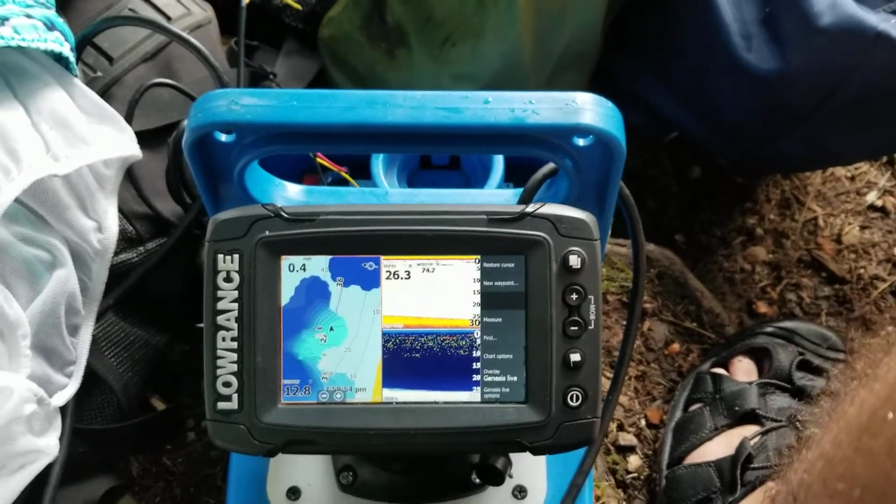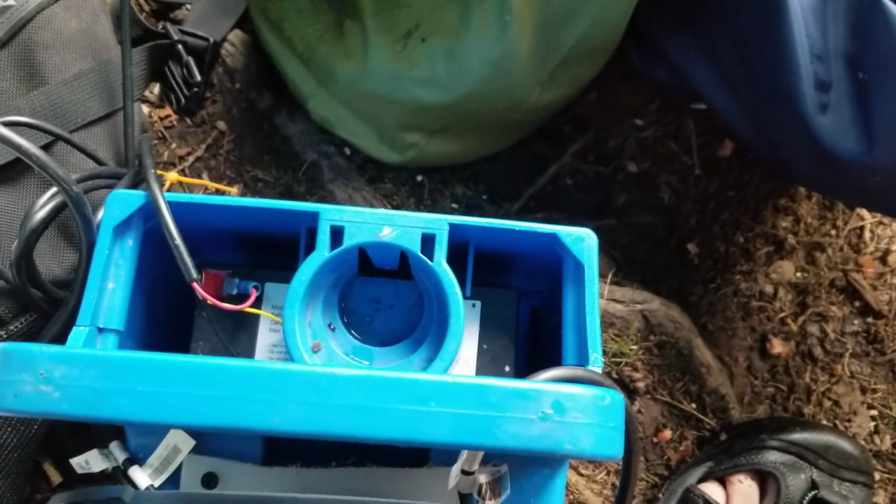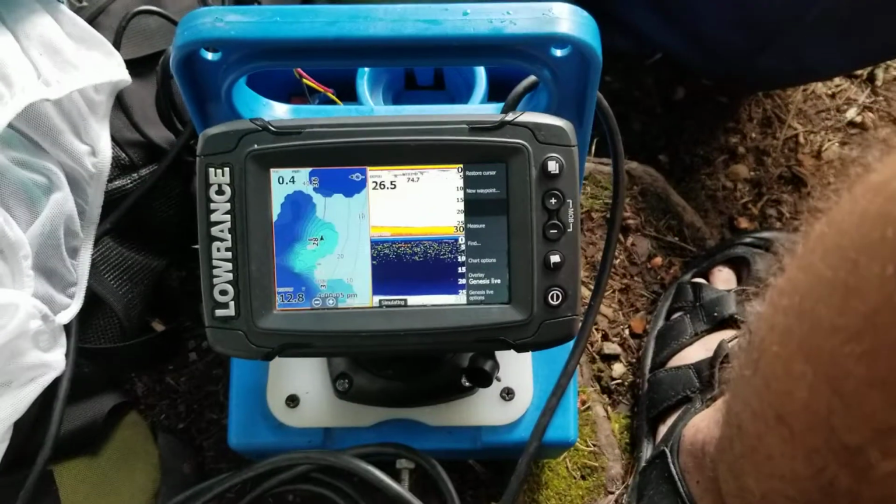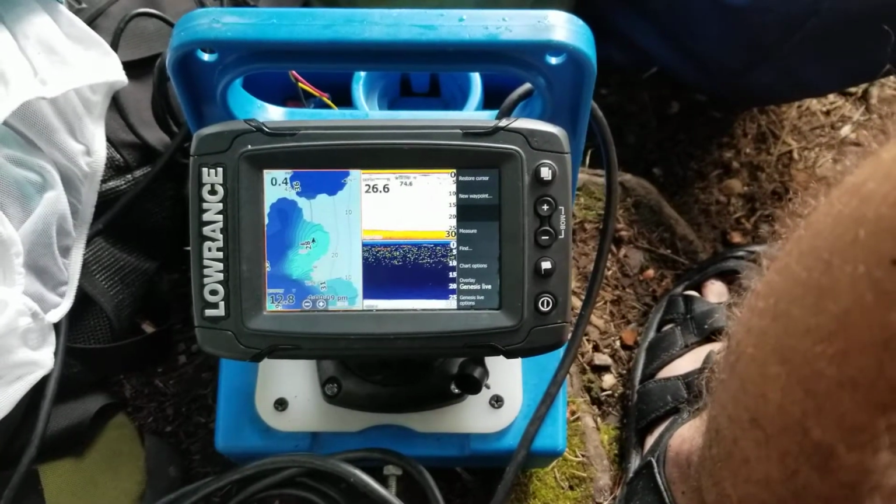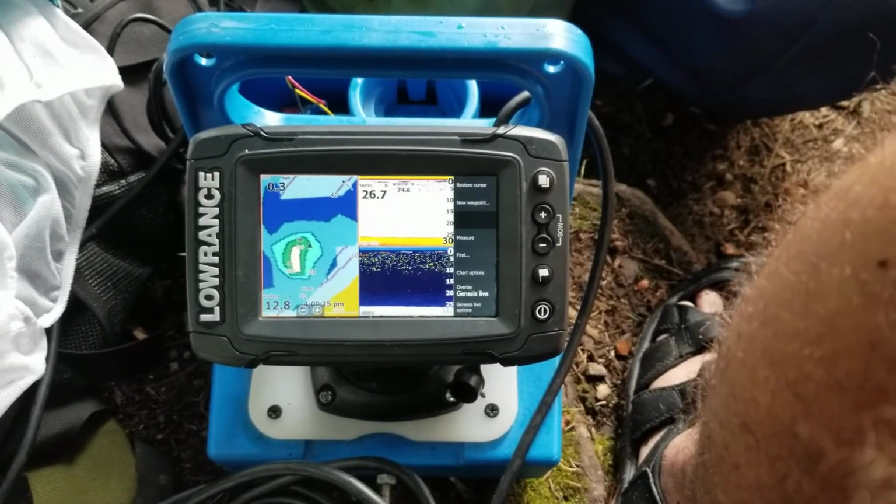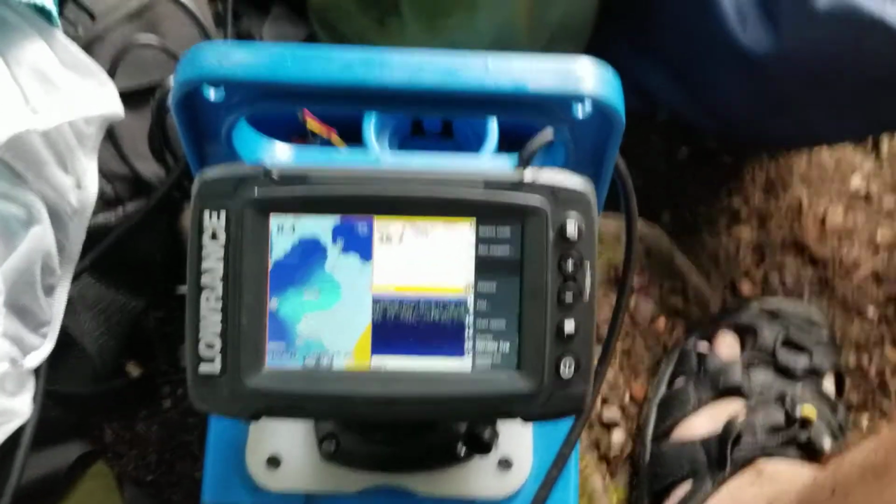This is an Elite-5 Ti with a 12 volt, 12 amp lithium ion. It's half the weight of lead acid, and you get twice the life. So this is 3 days in, or this is the third day. Then we have still 12.8 volts.